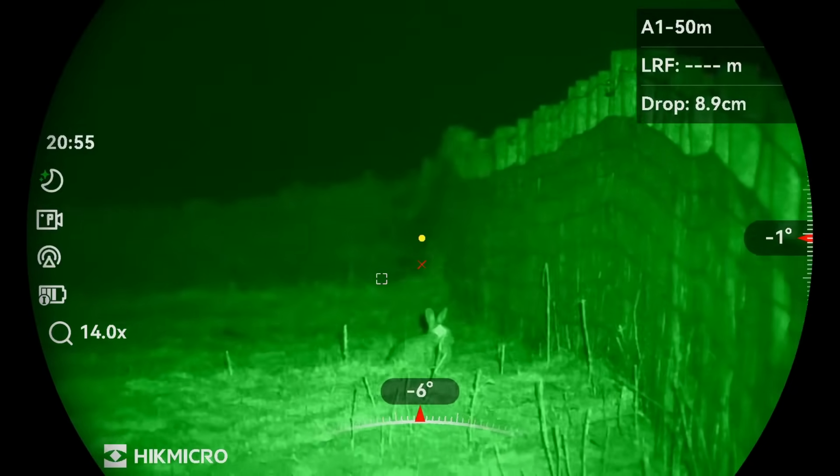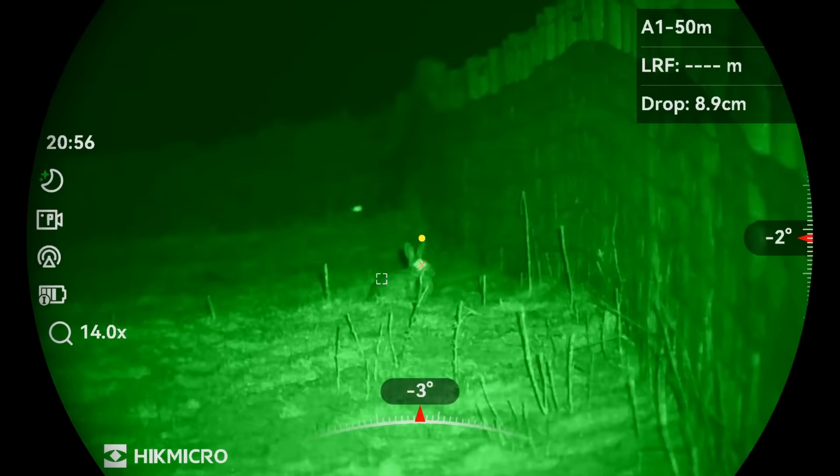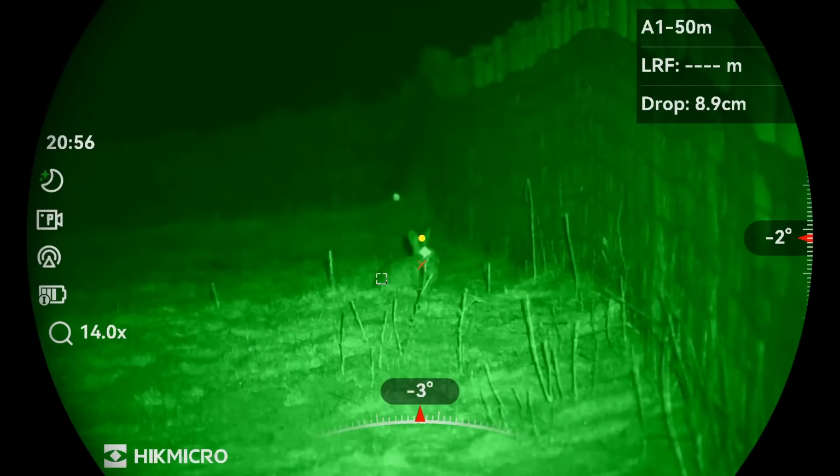Right, well, phew so far. That moon's not helping none. But there's nothing we can do about that. Anyhow, we'll continue on, see how many we get. This one's just stopped by the edge of the fence to the game crop. You can see some running in behind at the back and making a quick exit.